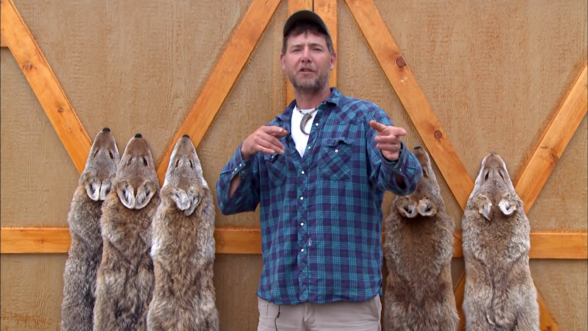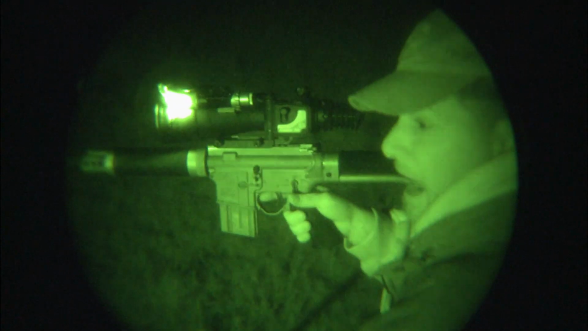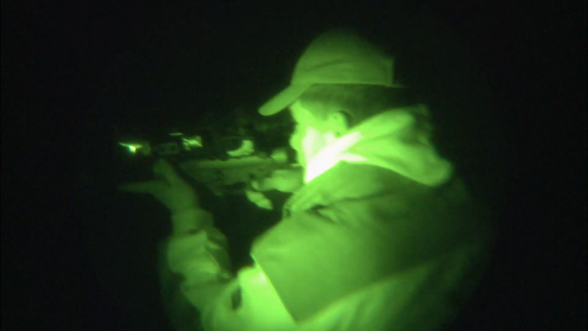I could see him dropping the scope, but once I put the scope down, I couldn't see him unless I was looking through the night vision scope. Check this out. I cannot see unless I'm looking through this. Can you see it at all? Can you see through the camera?